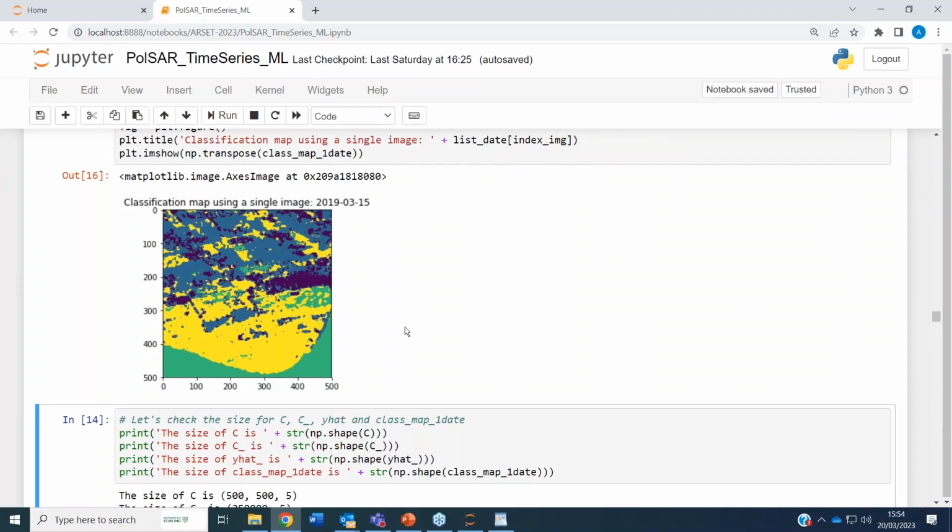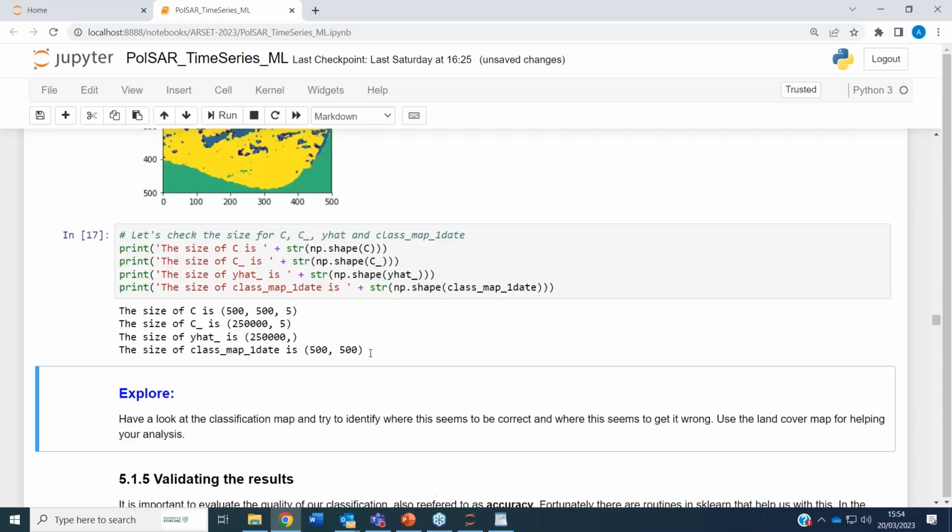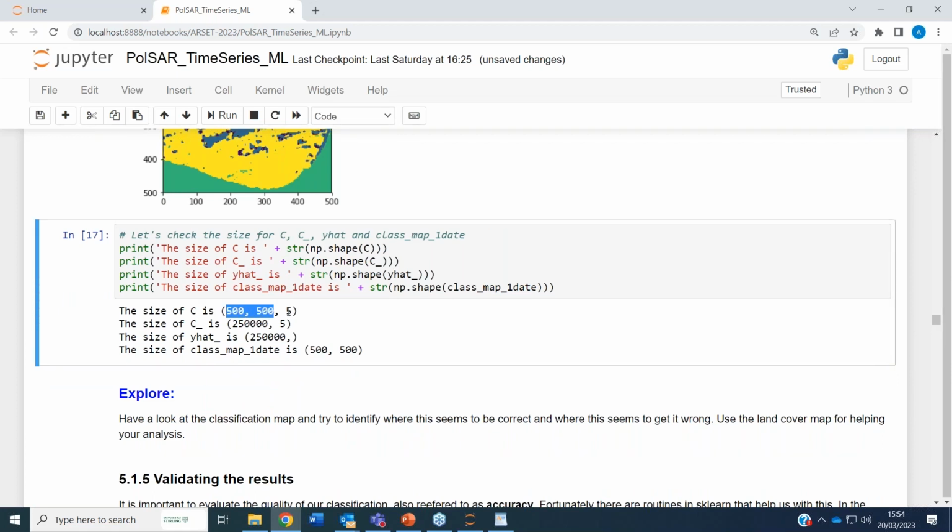There will be some ambiguity because sometimes the sea looks like the land inside the SAR image at a single date. Here is where we want to check this dimension. This is more for you to get your head around what is going on. You see the full container is an image of five elements.